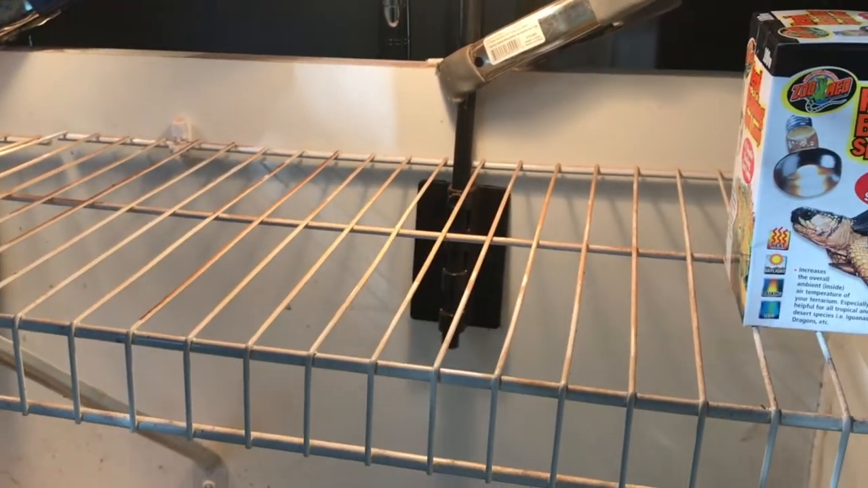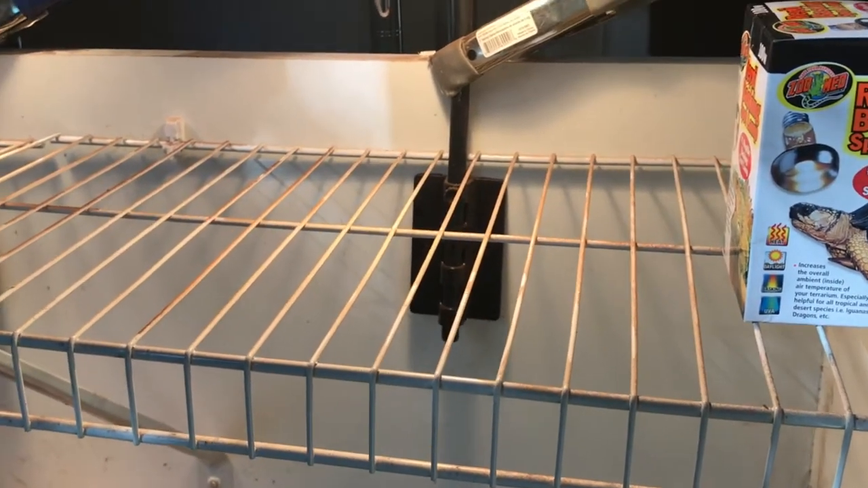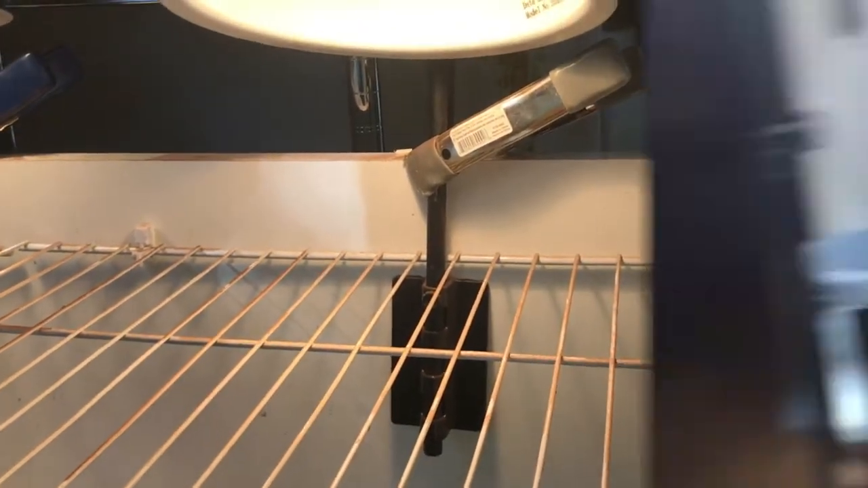So if you've purchased one of these lights thinking you've given yourself an all-around UV and heat lamp, unfortunately, science says otherwise. We're going to go ahead and move on to another enclosure at this point. We're going to move on now to Maple's enclosure.